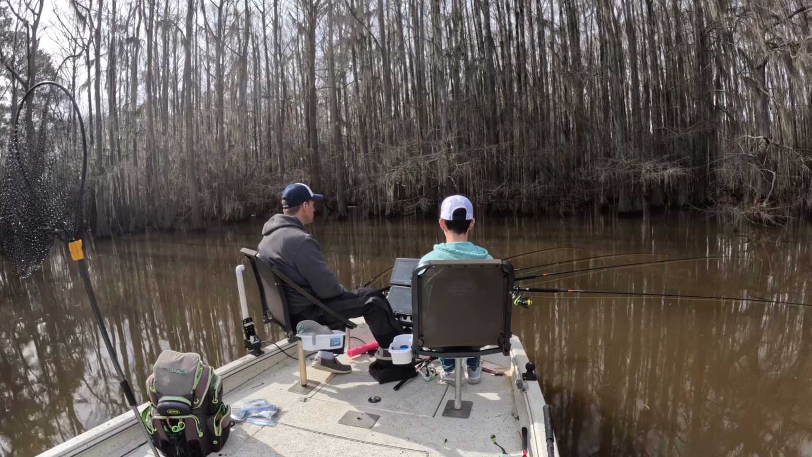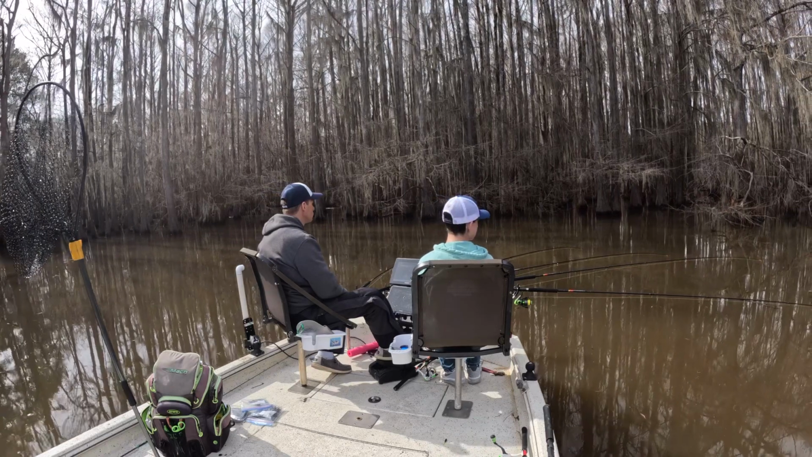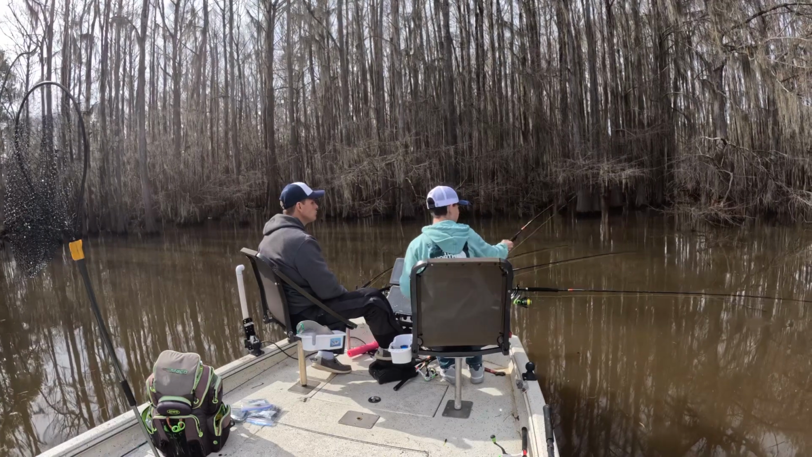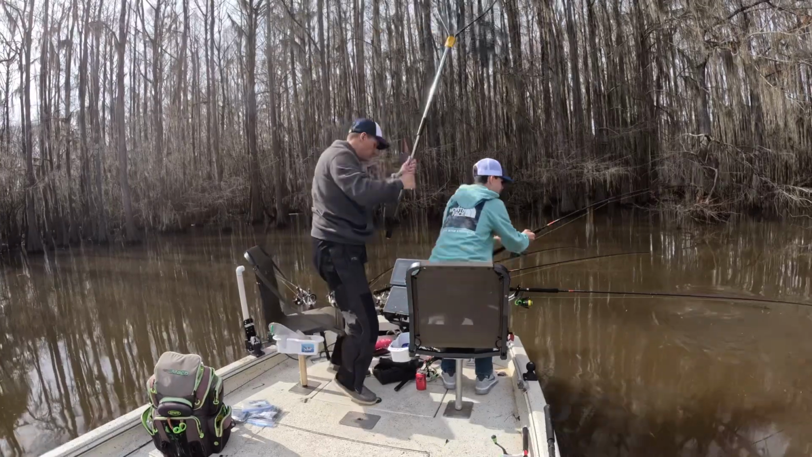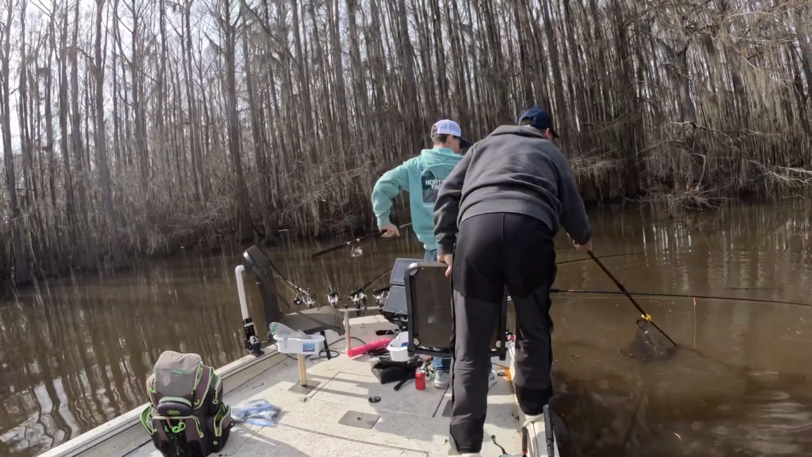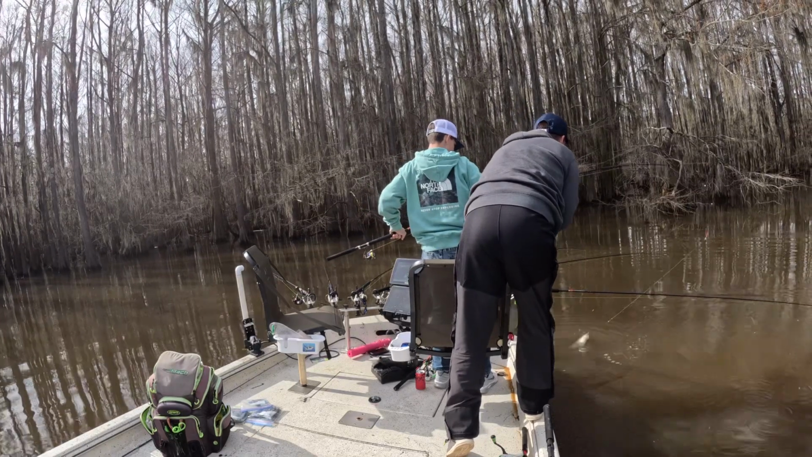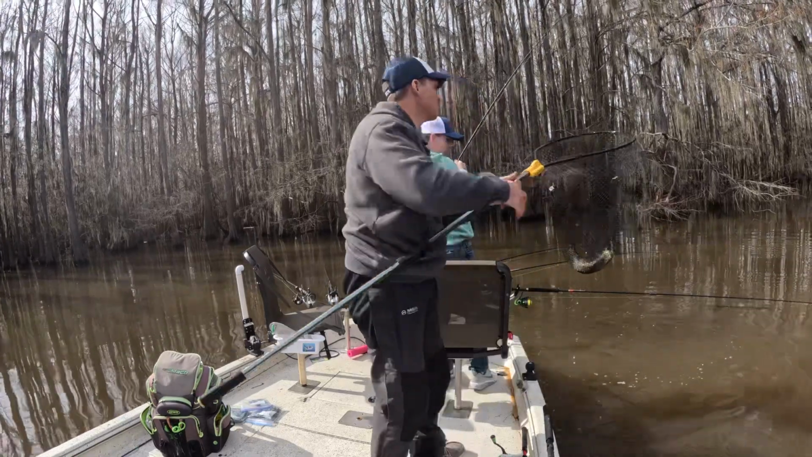Right here you can see Michael fixing to snatch one up on his right side. If you look real close, you can see the rod tip bounce just a little bit. I say bounce, it went up. And how to use a net. These B&M rods do a very good job getting them out of the water, but these fish that are moving in and out were just so big we didn't want to take a chance of losing them. So we netted all of our fish.